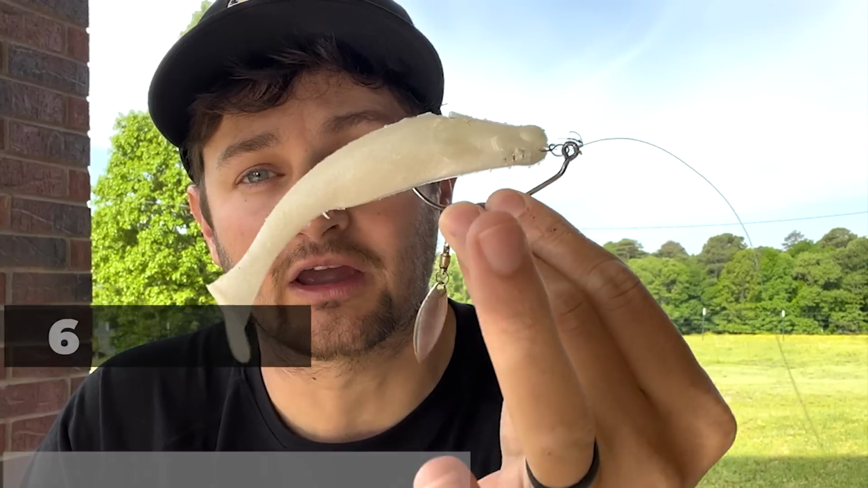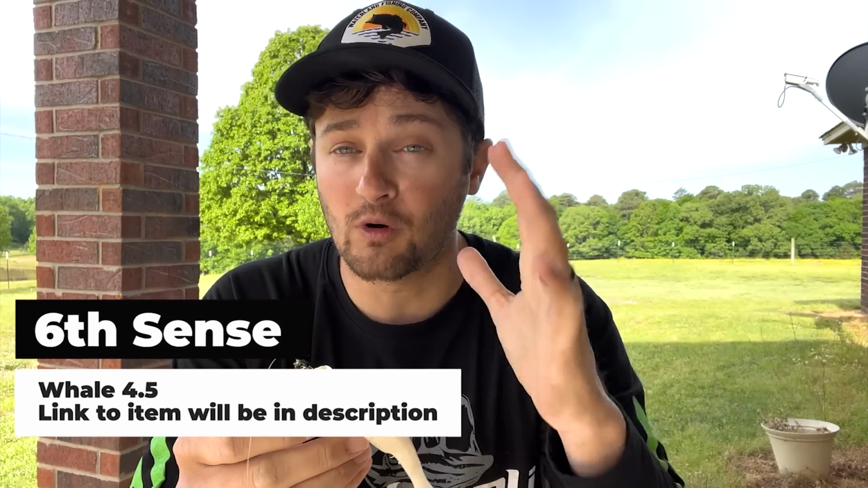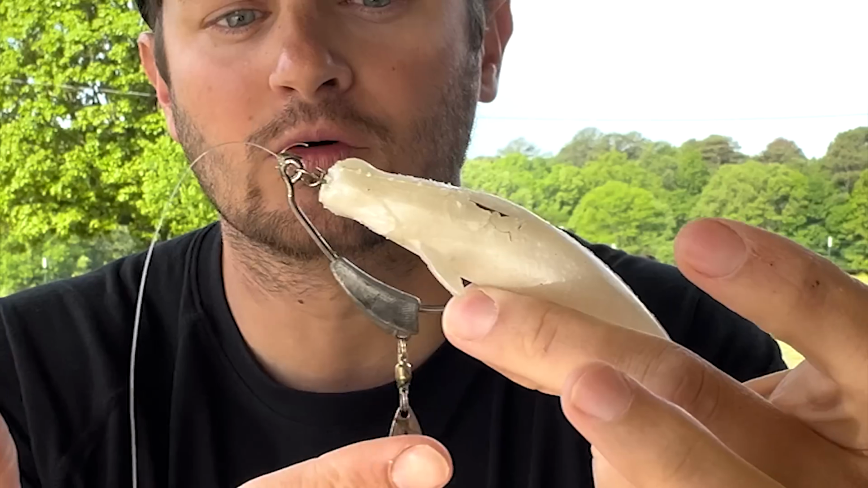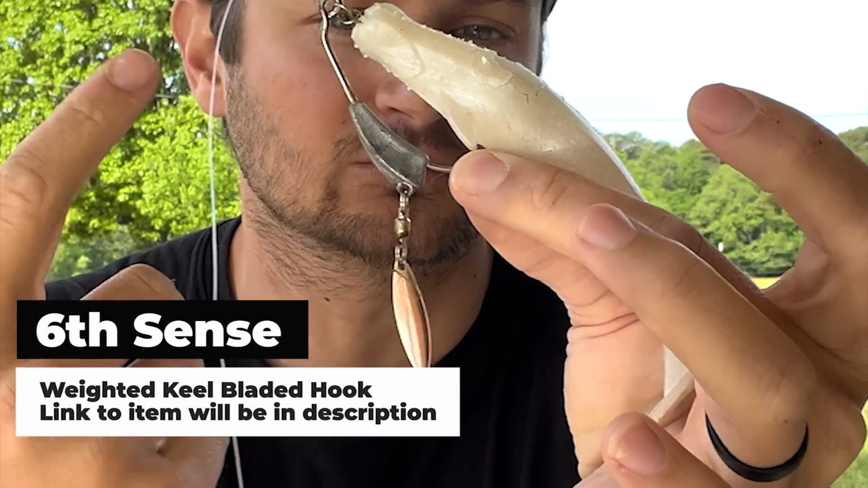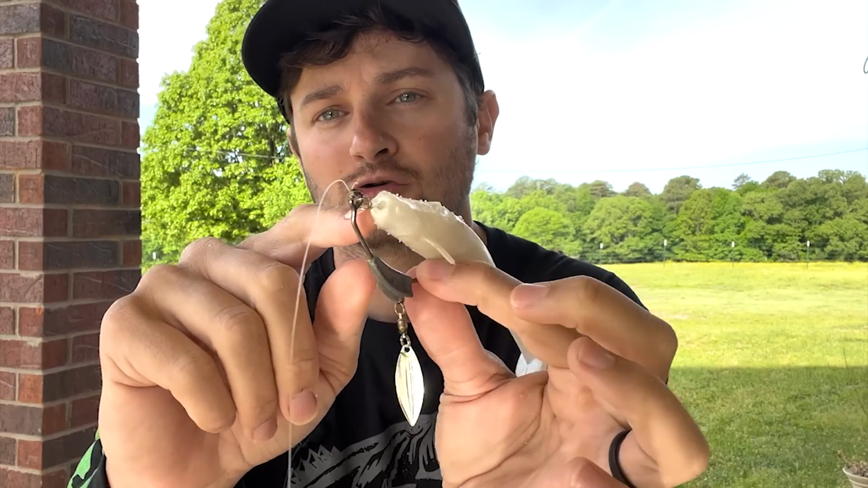After those 2 fish catches right there, I right away knew I was about to keep that swim bait in my hand. This is the 6th Sense Whale 4.5-inch swim bait. I stuck with the white color throughout this trip, and the hook I was using is just a 6th Sense weighted hook with a little blade attached, a little tail spinner, and it's a 5/16 ounce size. Has a little screw lock right there as well.